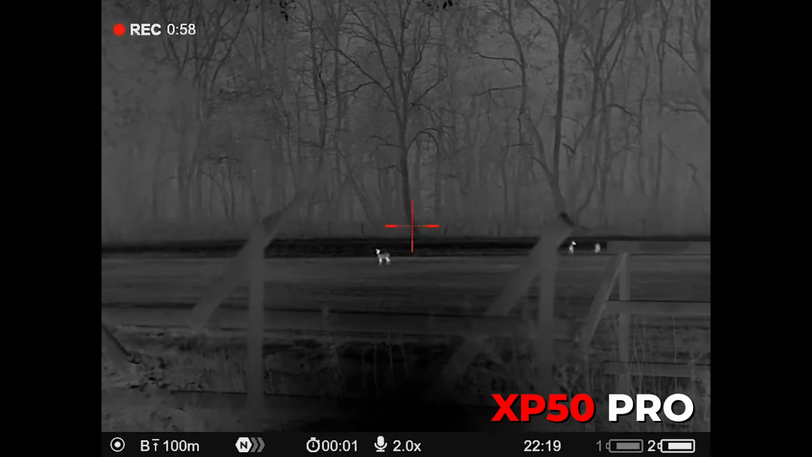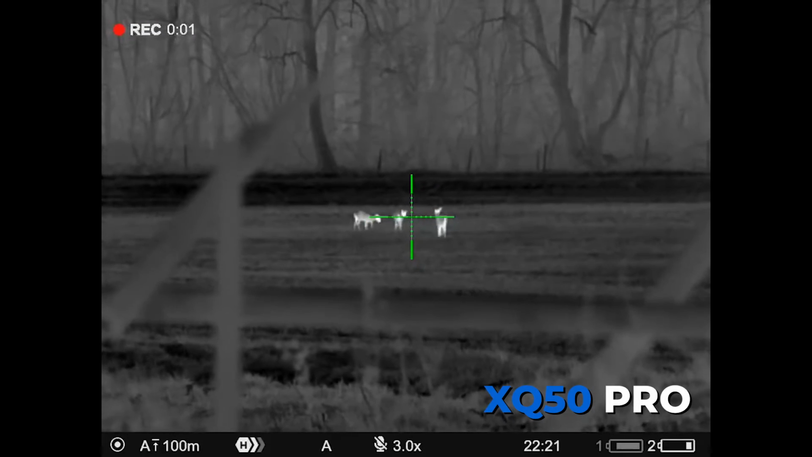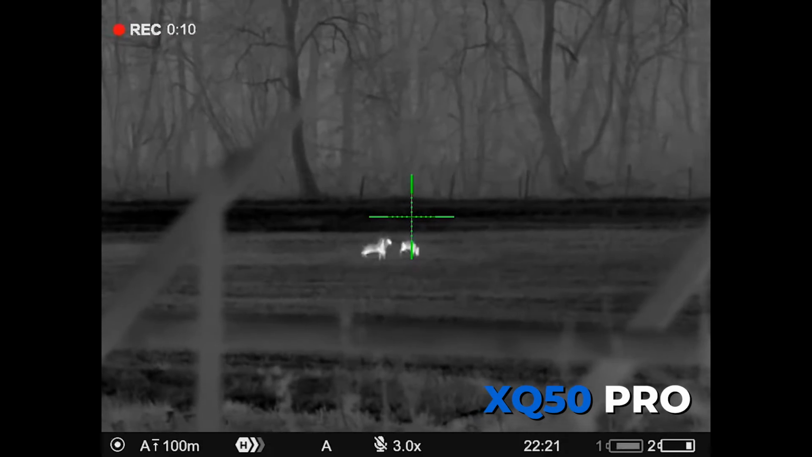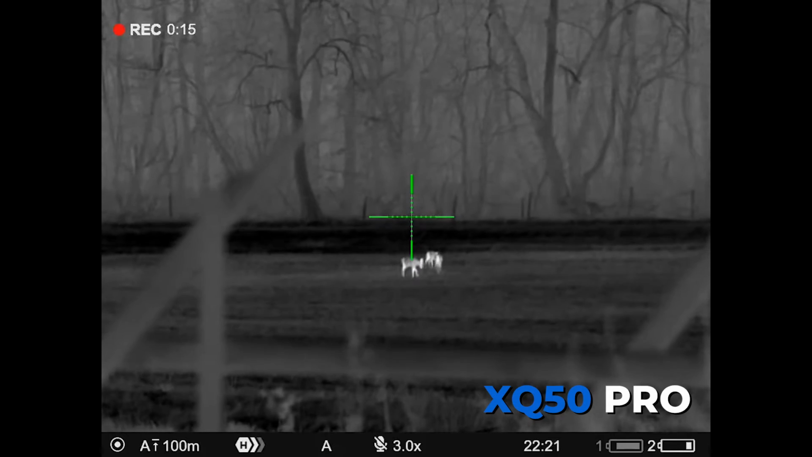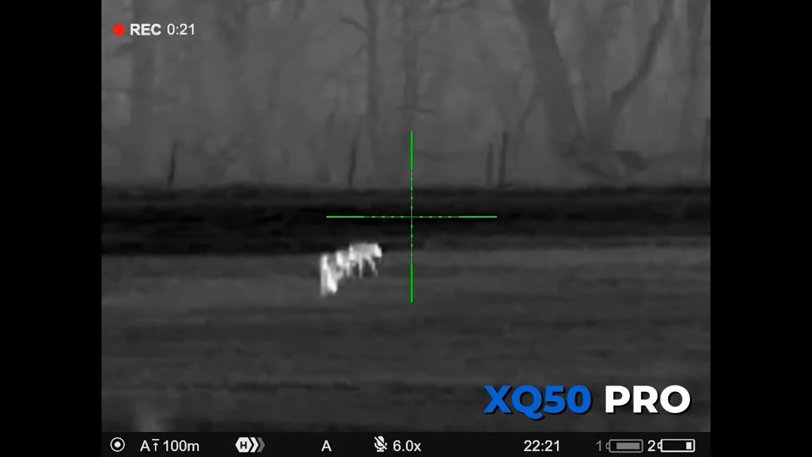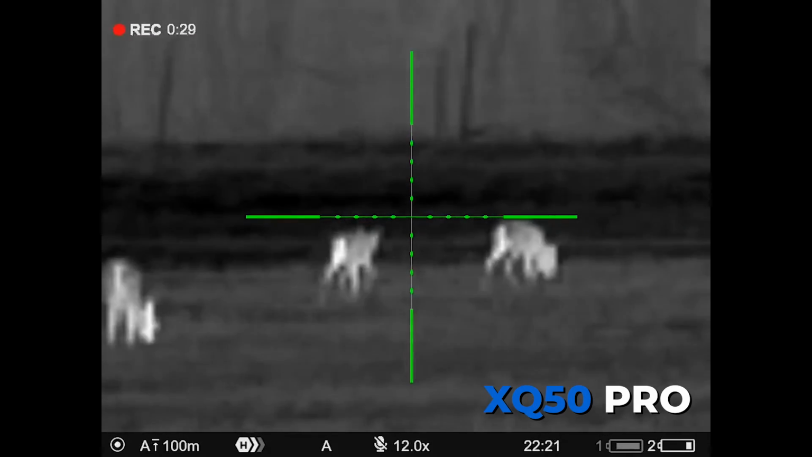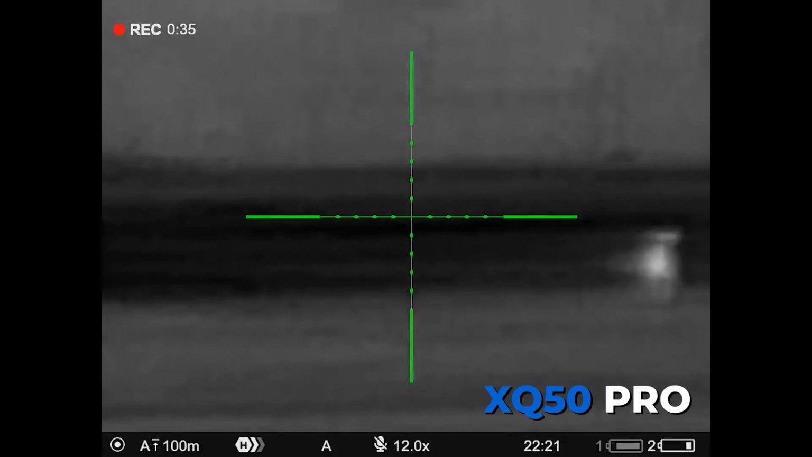And when you look at the back of the deer as well, you'll see the heat marking. You'll see where the tush is, the back end of the doe, and you can't really see the tush, but you can see the heat, where the thicker coat is, and where it's lighter, where it's less insulated, so you can see more heat. That variation in heat shows you the sub 25 mk. So yeah, it was great again at range, zooming in, stepping in for shot placement, up to times 12.